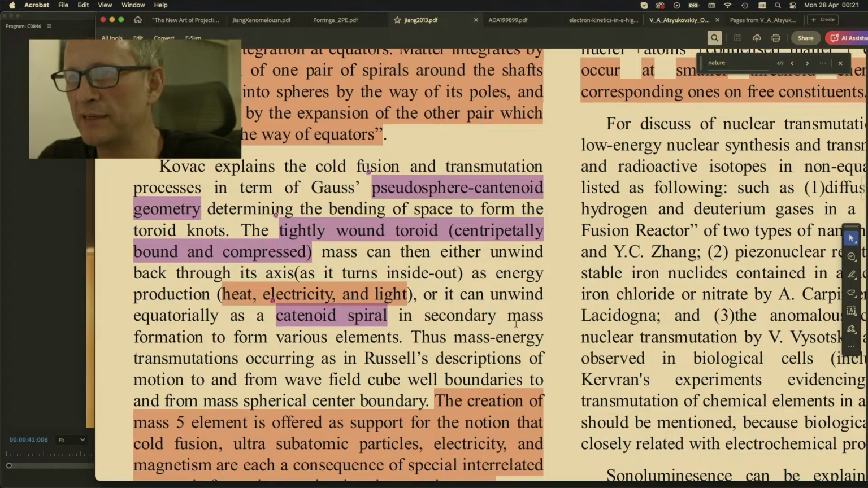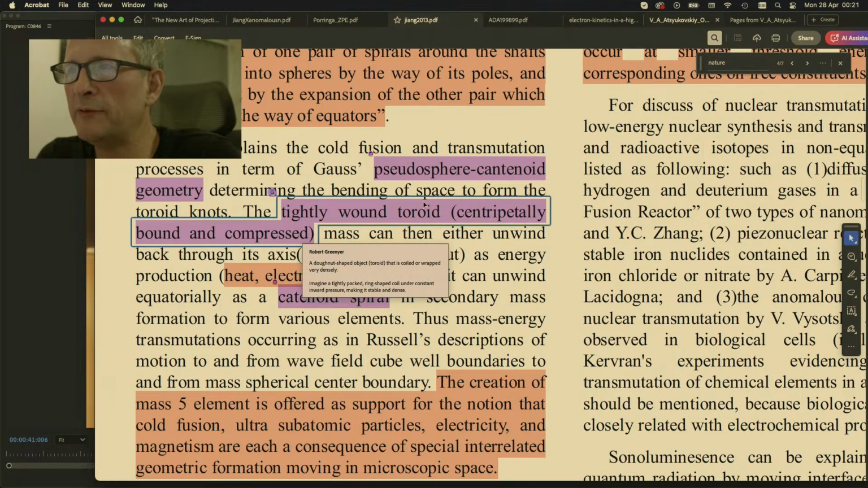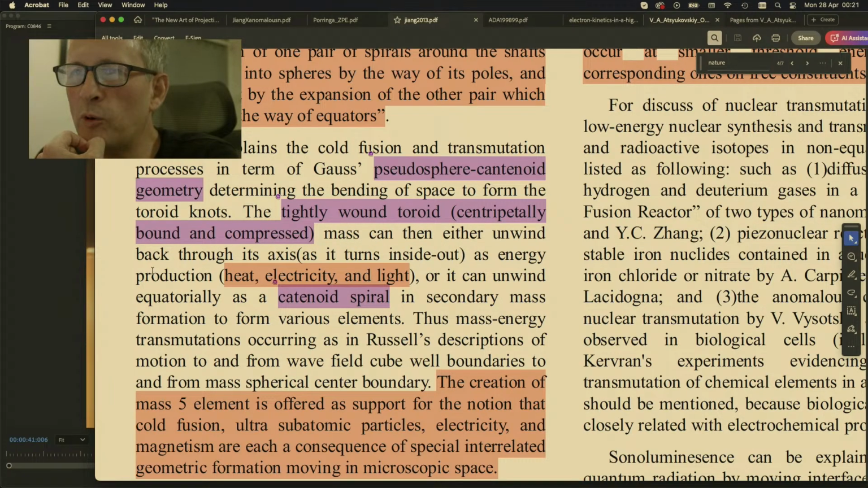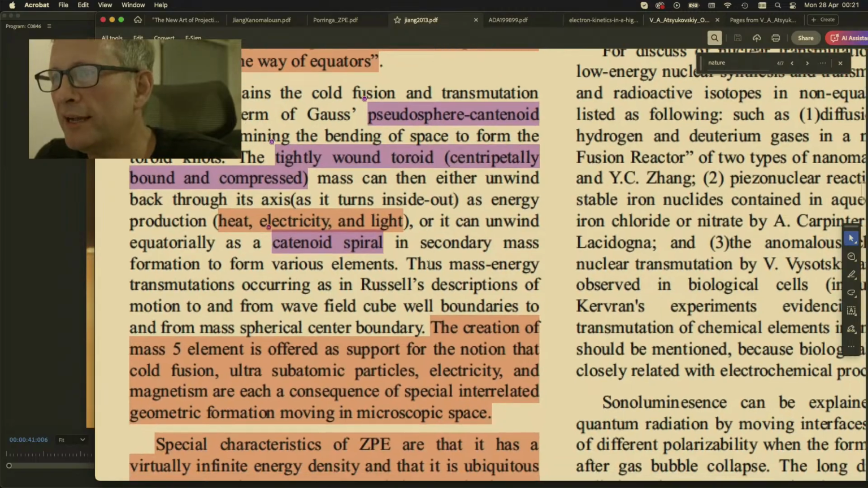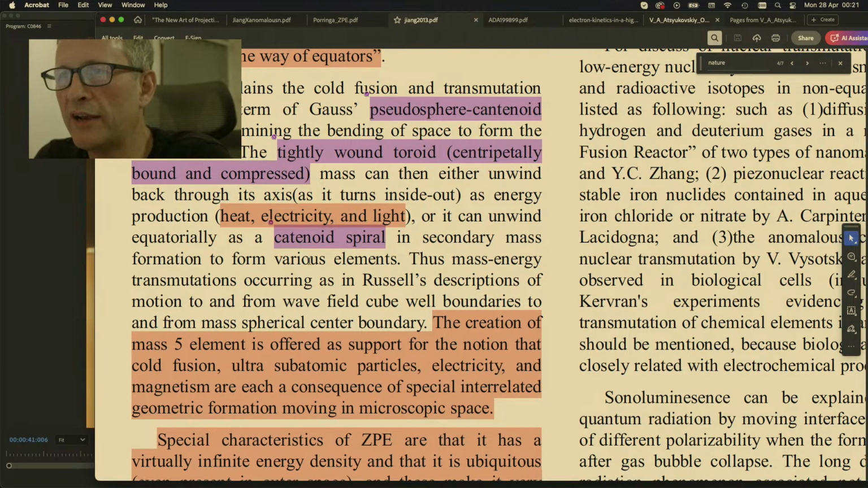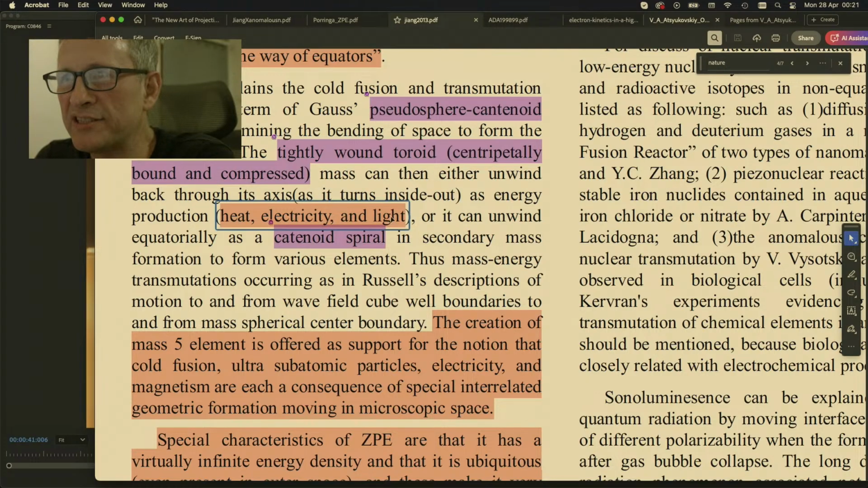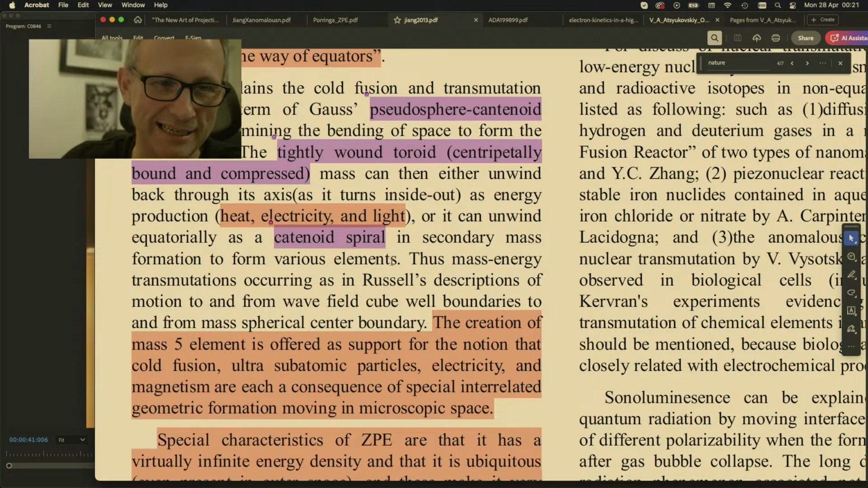He goes into the explicit nature here. He says, the tightly wound toroid of matter, centripetally bound and compressed, mass can then either unwind back through its axis as it turns inside out as energy production, heat, electricity, and light, or it can unwind equatorially as a catenoid spiral, which is a weird word, in a secondary mass formation to form various elements. So it's saying you can either yang it into heat, electricity, and light, or you can yin it into other elements. He doesn't say yang and yin, I'm saying yang and yin.